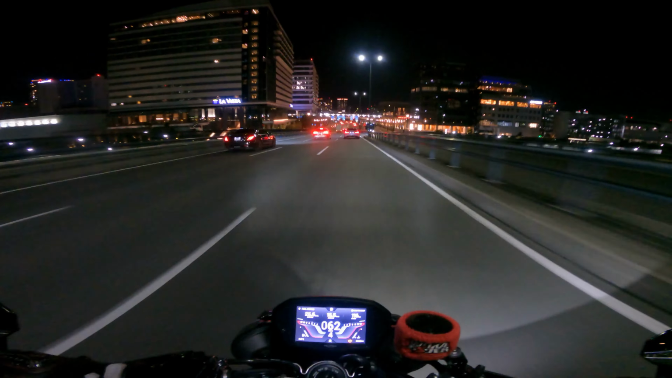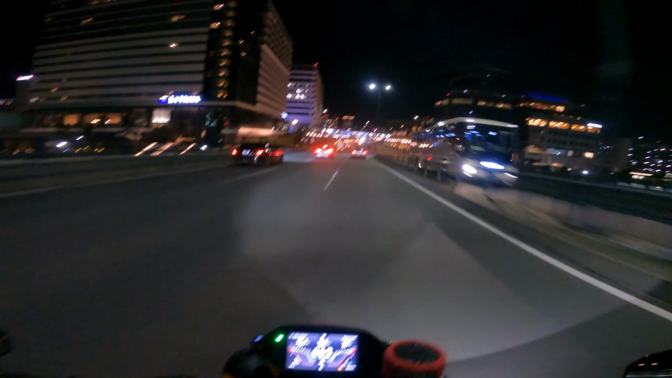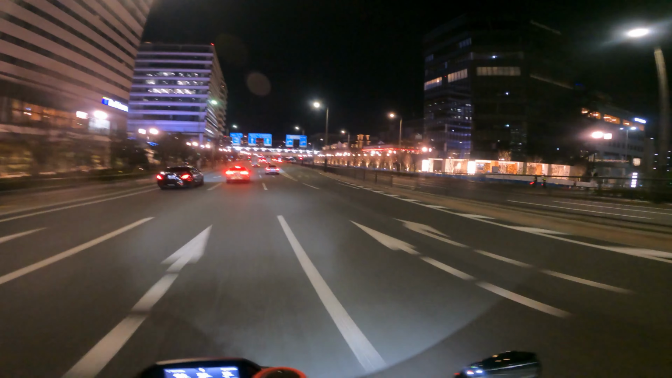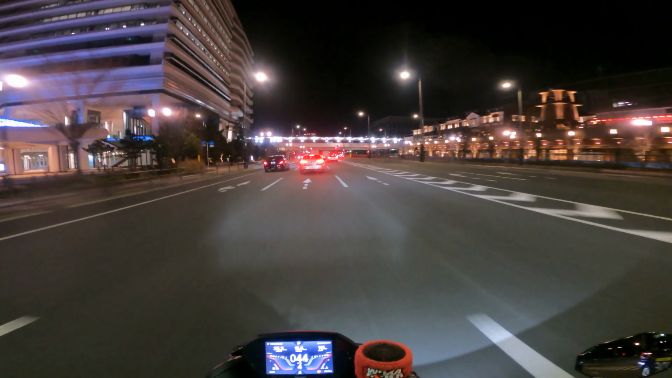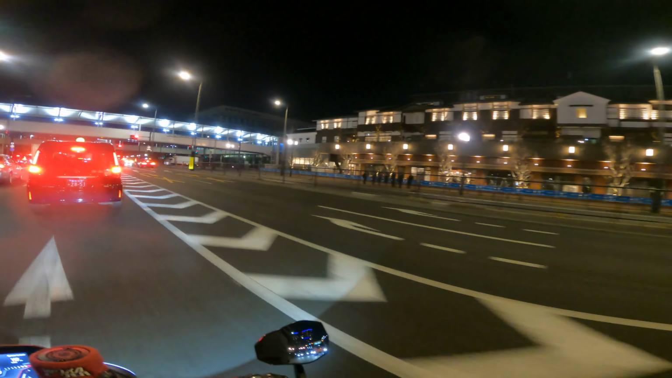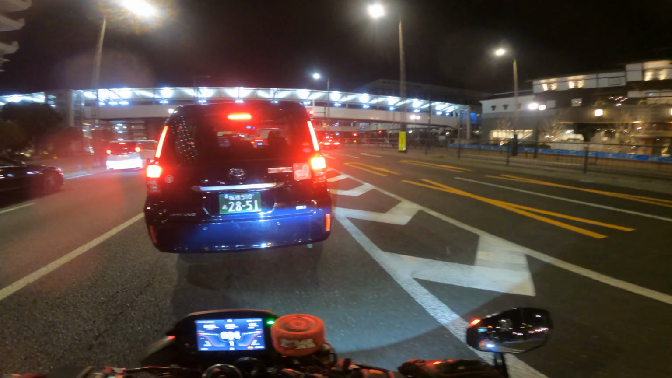For this bike, the Street Triple, I am definitely going to get some more parts, some more mods in the near future. And like last year, I actually already purchased more carbon parts from Carbon FBR. And soon they should be delivered to me and I can start bolting them onto this bike.